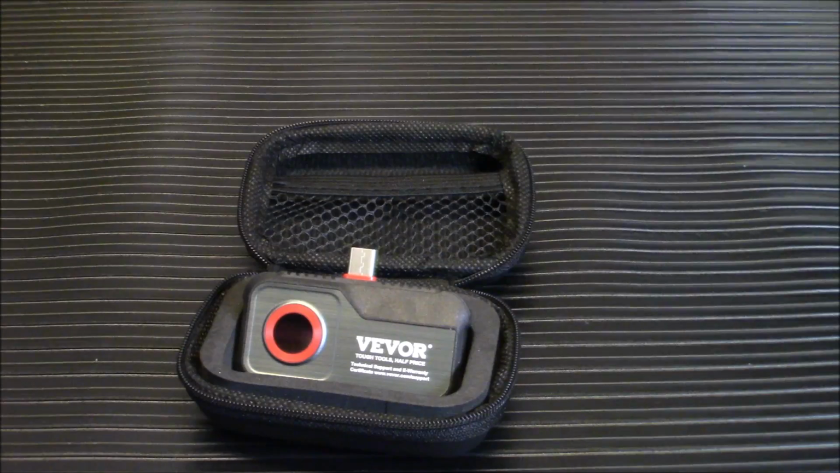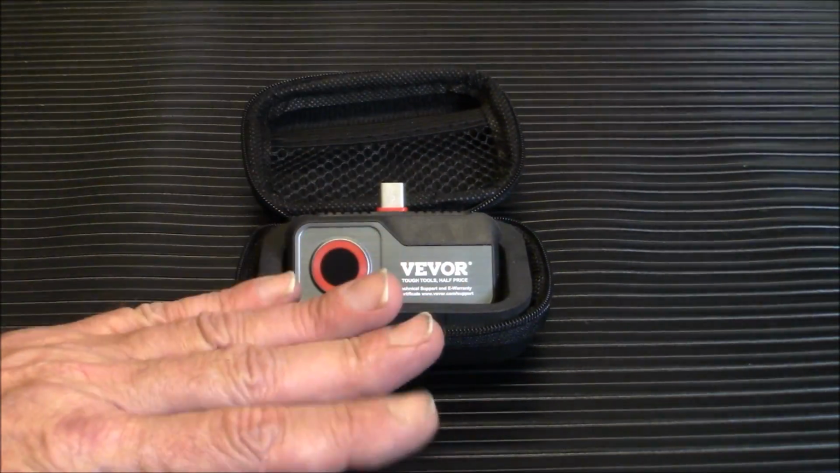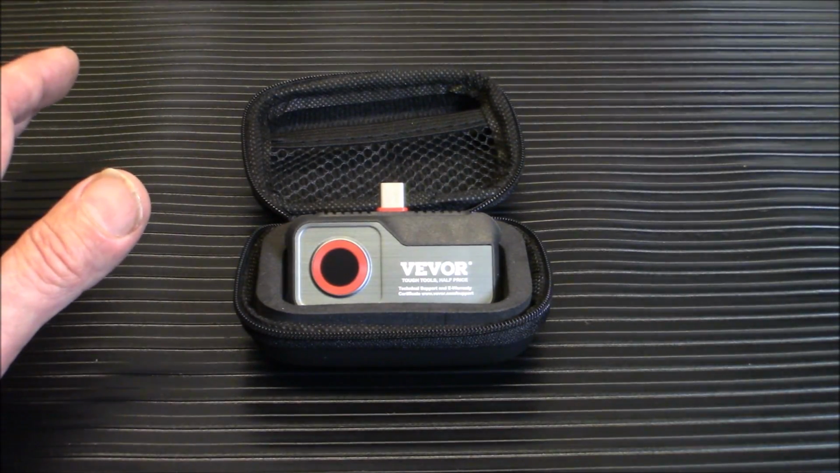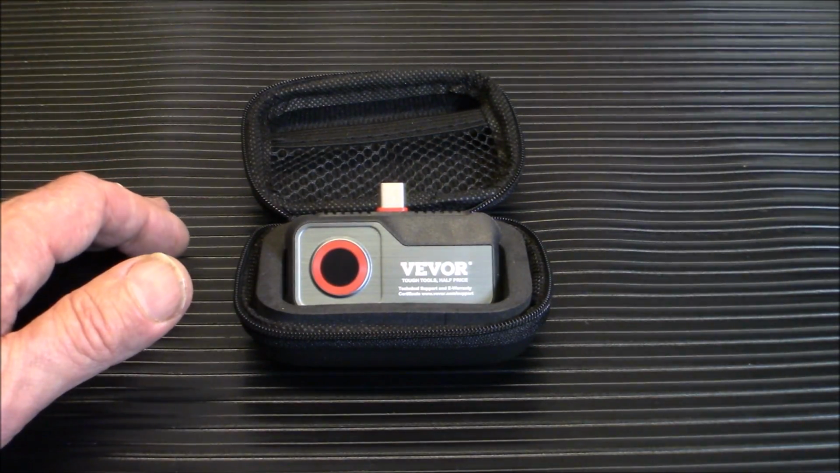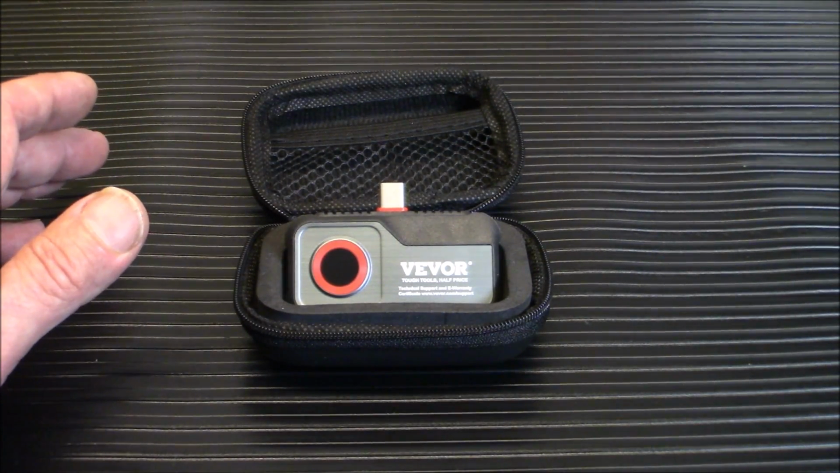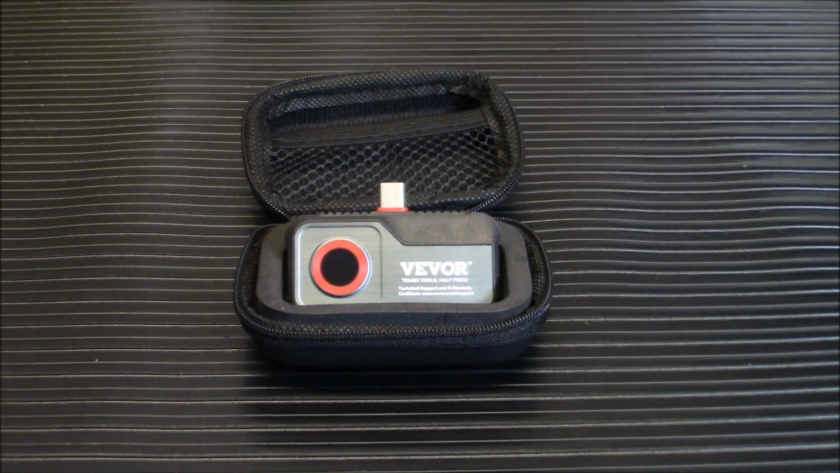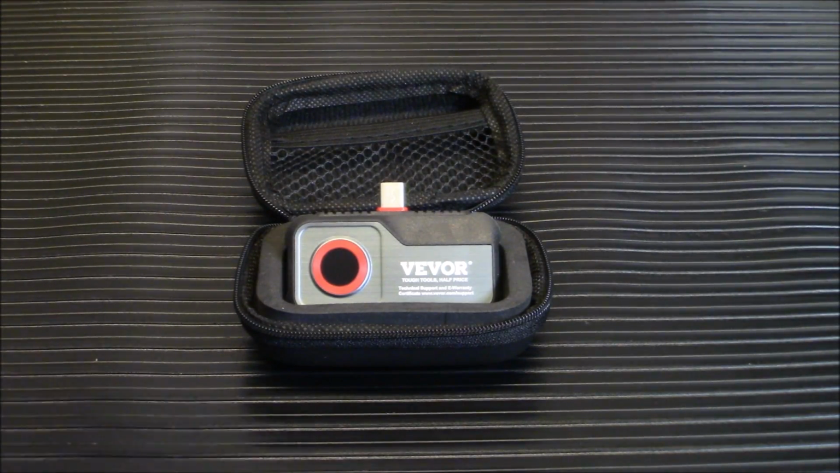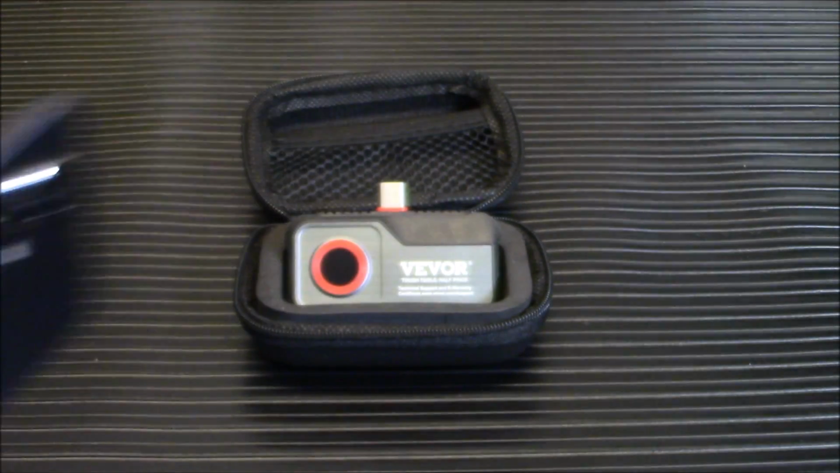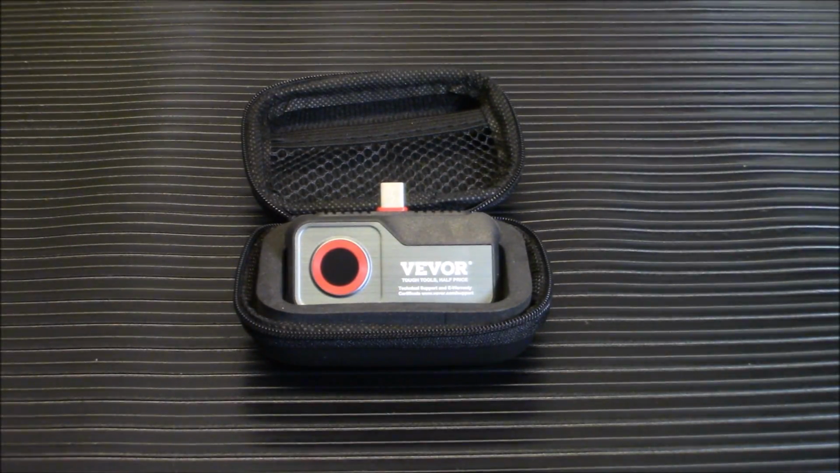Now I will tell you one thing, I have a phone that I don't keep connected to anything. It's just kind of my sandbox phone that I keep connected to Wi-Fi, but it has no service. It wouldn't work with that phone. But that phone is a very old phone, all right? It's a good 10 years old. Probably one of the earlier smartphones. That's this guy here. I don't know, it's an older one, okay? But it would work with my new one, which is a Samsung, okay? And we'll show you how that works in a sec.